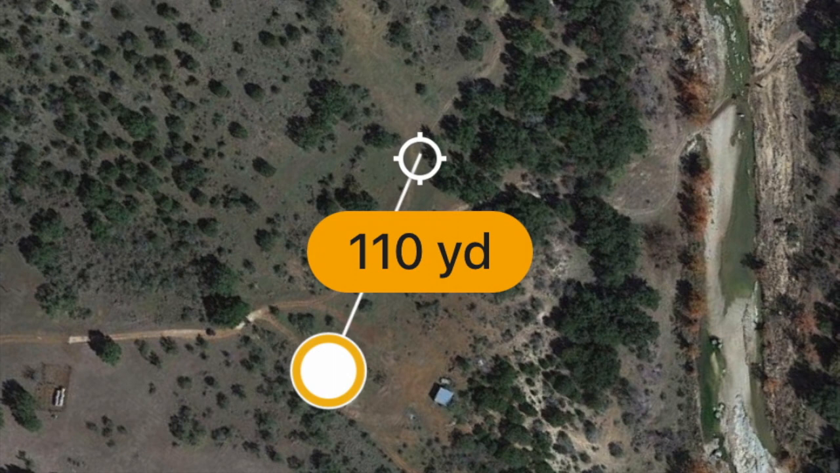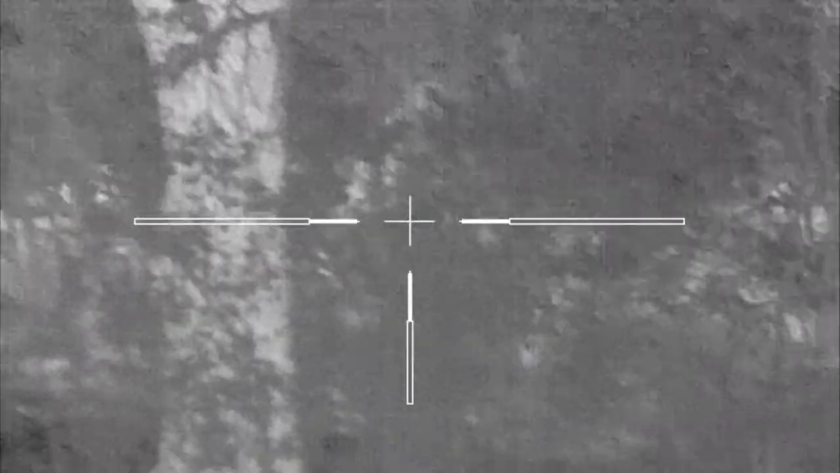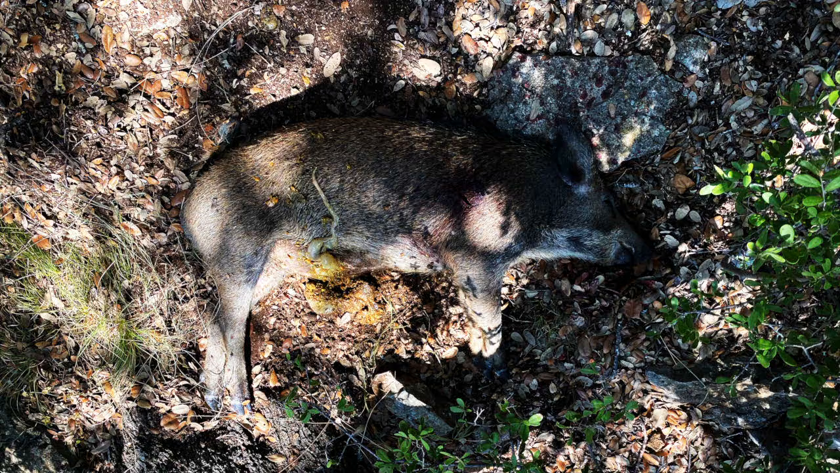The coyote was shot at roughly 110 yards. The final hog was shot less than 75 yards. This broadside shot was through and through, and it was recovered where it dropped.